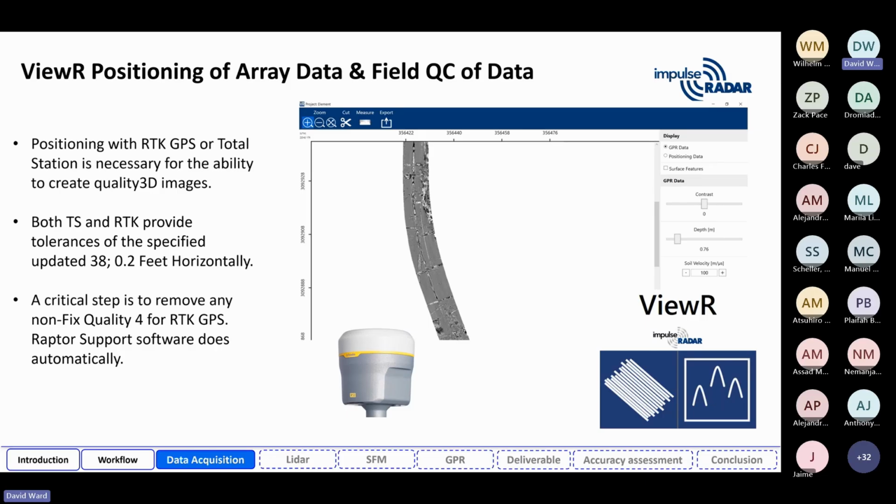We can filter out some GPS points that may be erroneous, that don't meet the criteria of fixed quality 4. There's numerous things you can do in here, but in general, it's a QC tool to clean up the data. But if you see this top view, which is roughly about a meter down, you're verifying not only did I get good data, but I also have good positioning, because when you see those laterals going across the road and they're perfectly lined up, then you know the GPS positioning system was stitched together beautifully with minimal error.